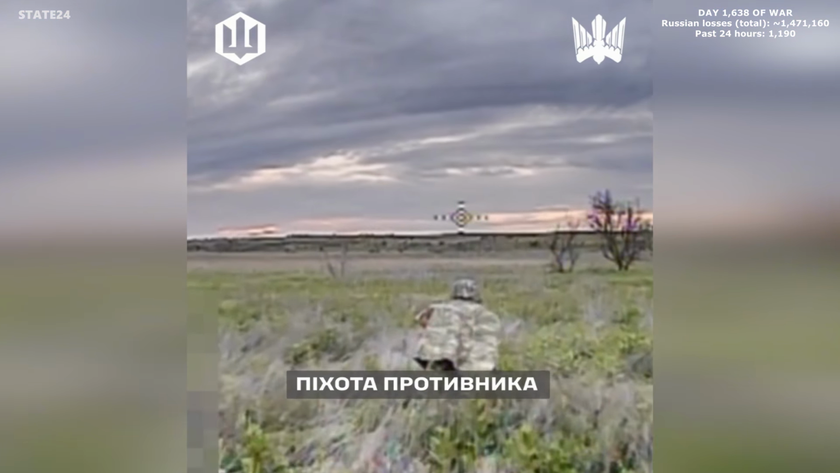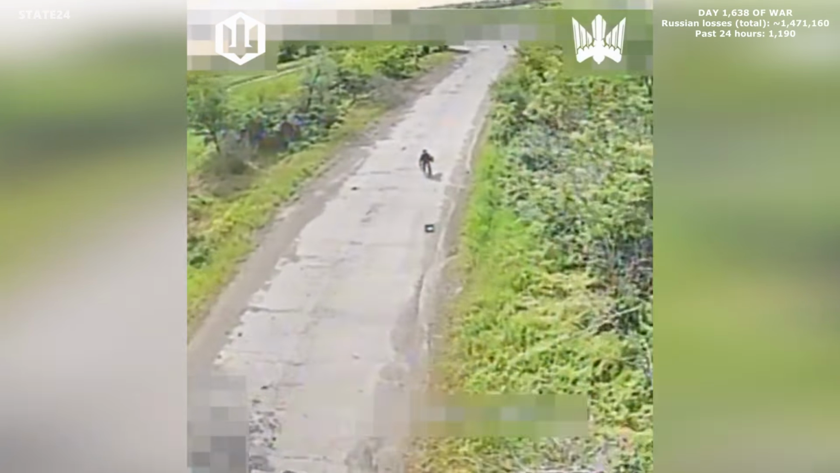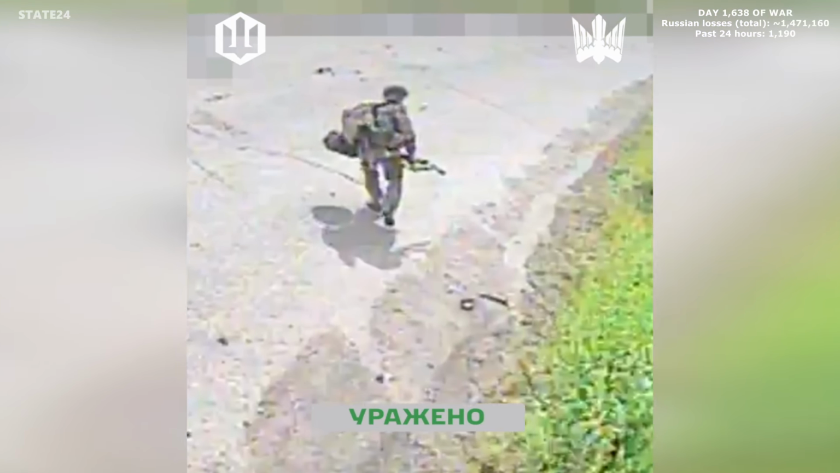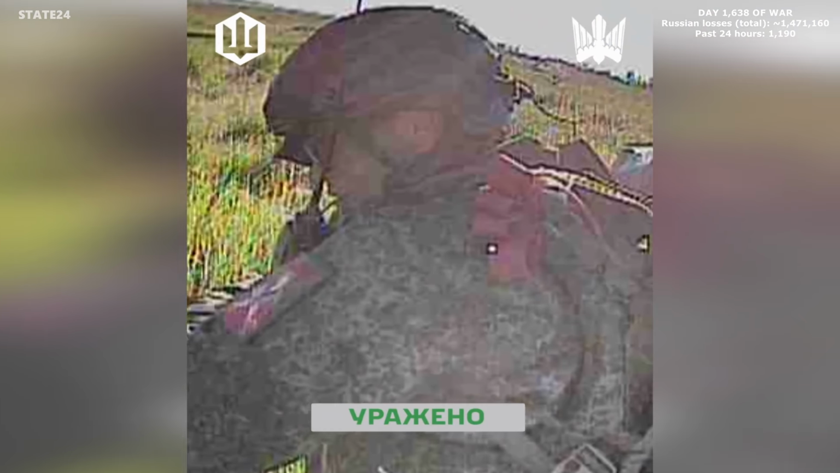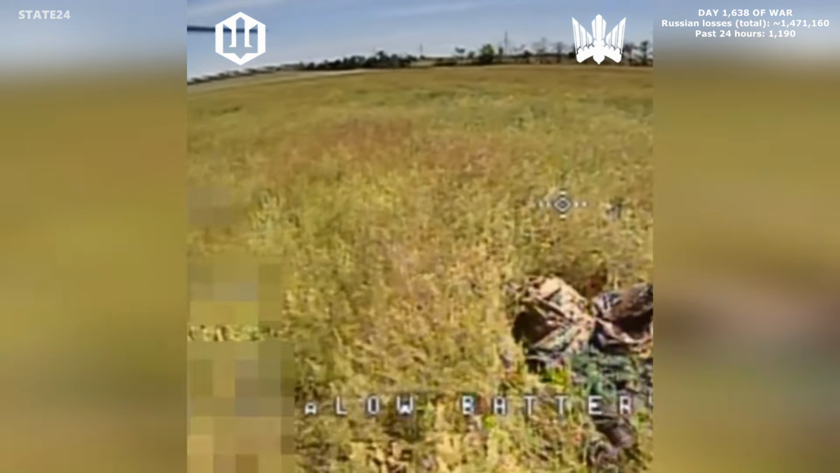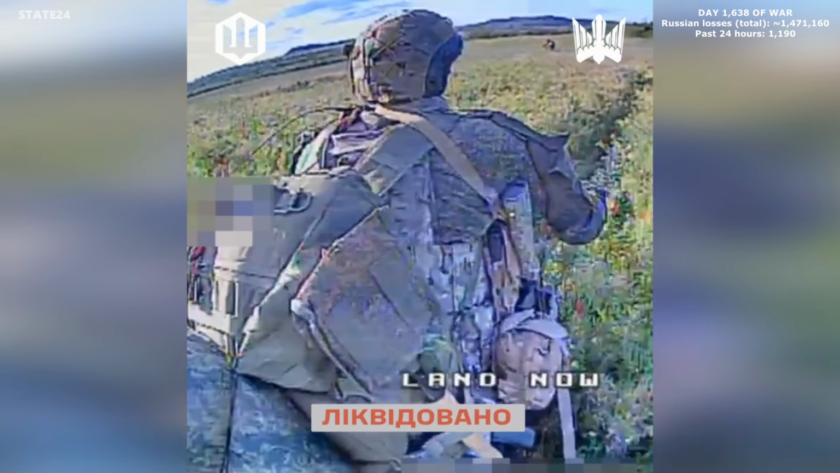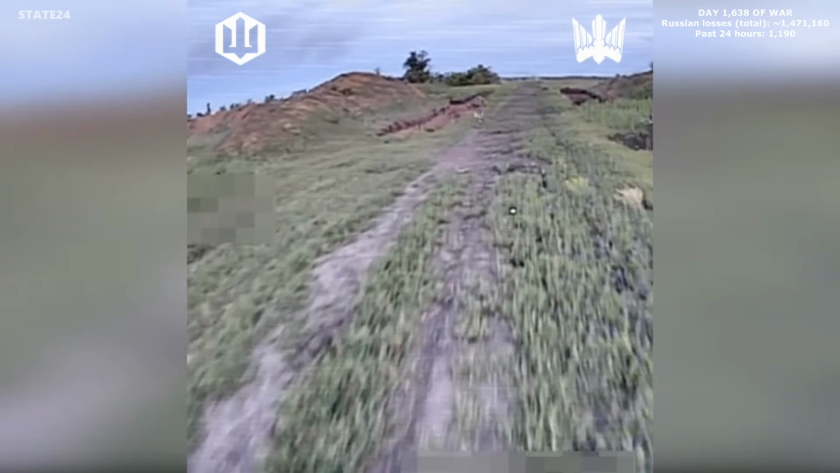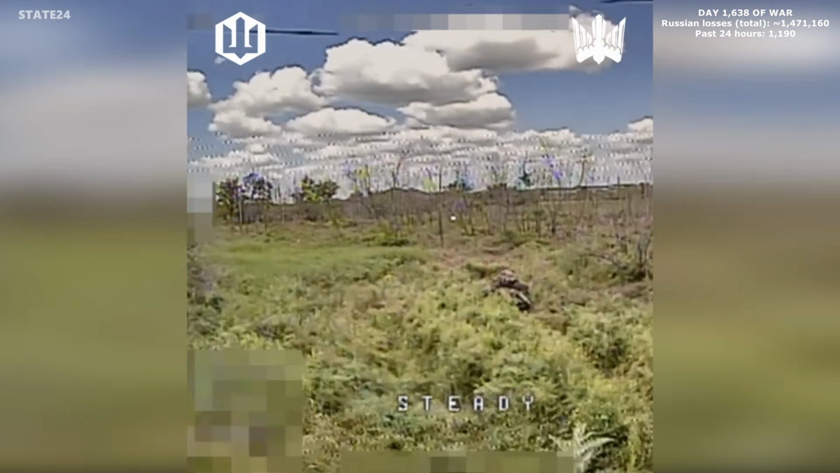Magyar's birds locating Russian soldiers moving alone across the front. No unit nearby, no clear objective, wandering through areas that have no tactical logic to them. Each one found and reached before going anywhere. The same pattern keeps repeating. Isolated soldiers, no coordination, no awareness of what's already tracking them. Why does Russia keep sending soldiers forward with no support and no plan?